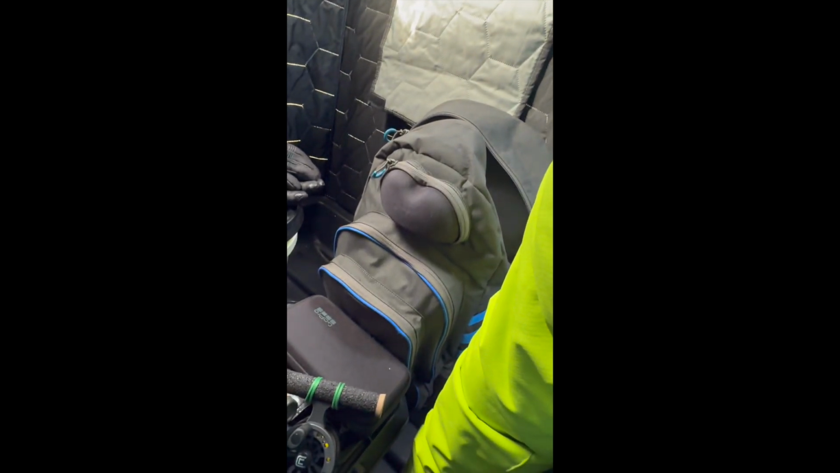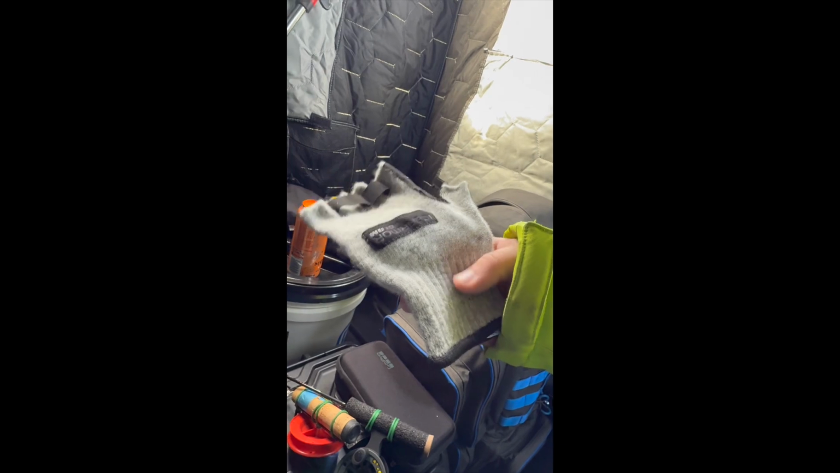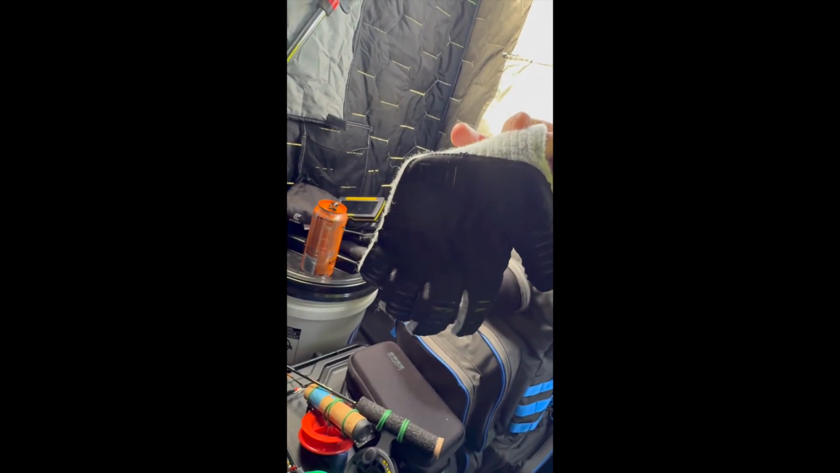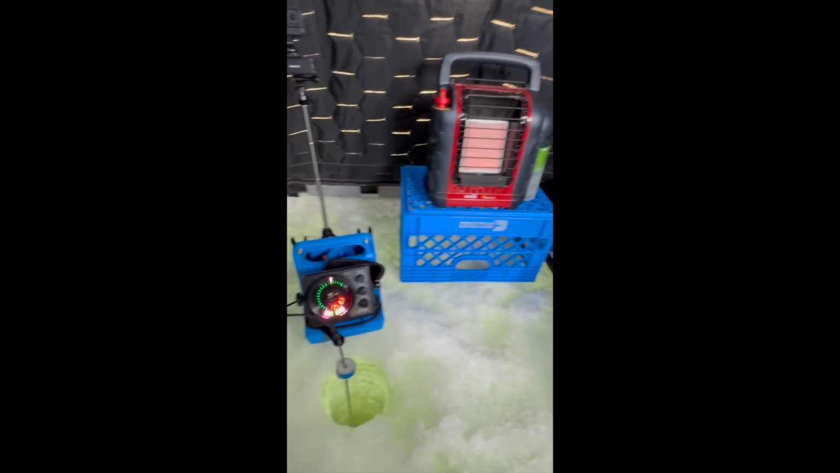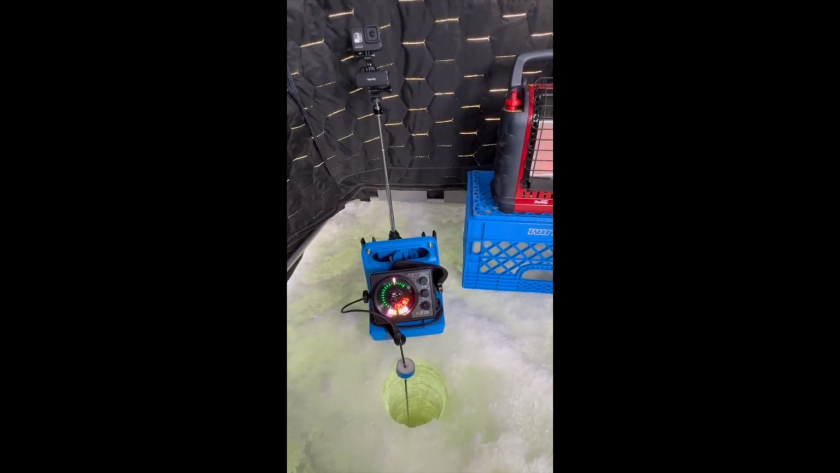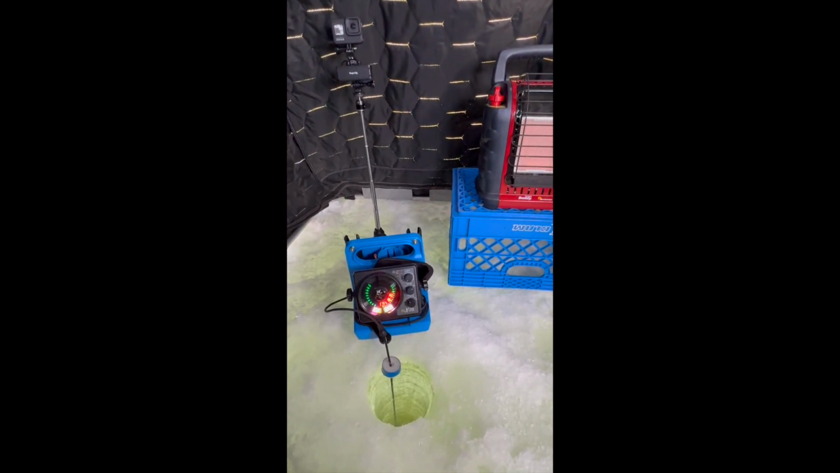A few other things that I'm using here today too, guys, is the Clam fingerless gloves by Ice Armor. I really like them for quick mobile stuff. I like to be able to fish with them and still have my fingers available. Other than that, guys, that's really it on what I'm using here today. A few other things that I'm using though are a little bit older, but they still work good.